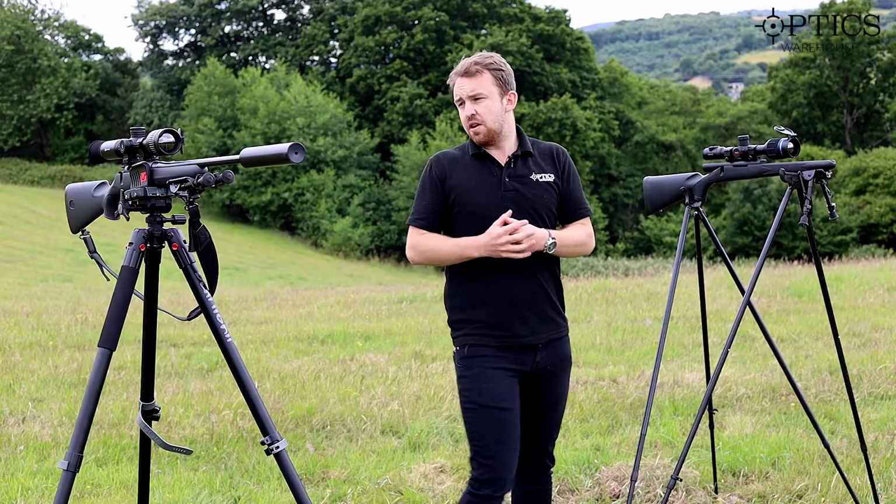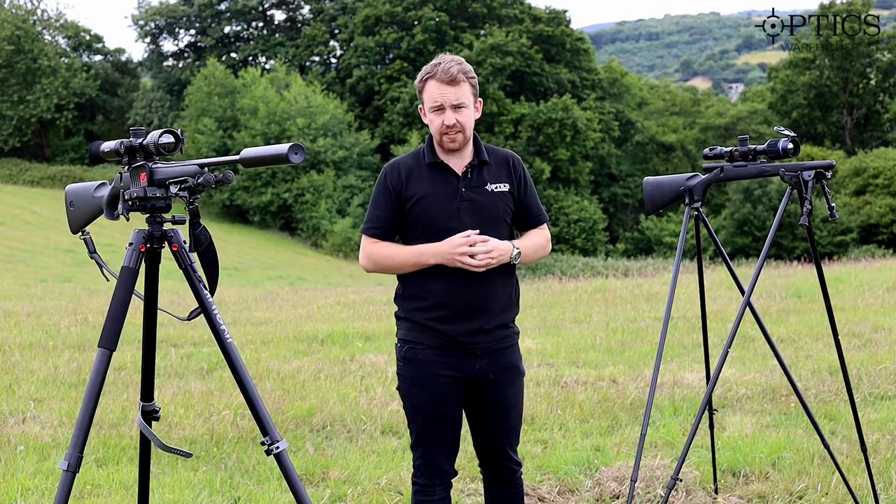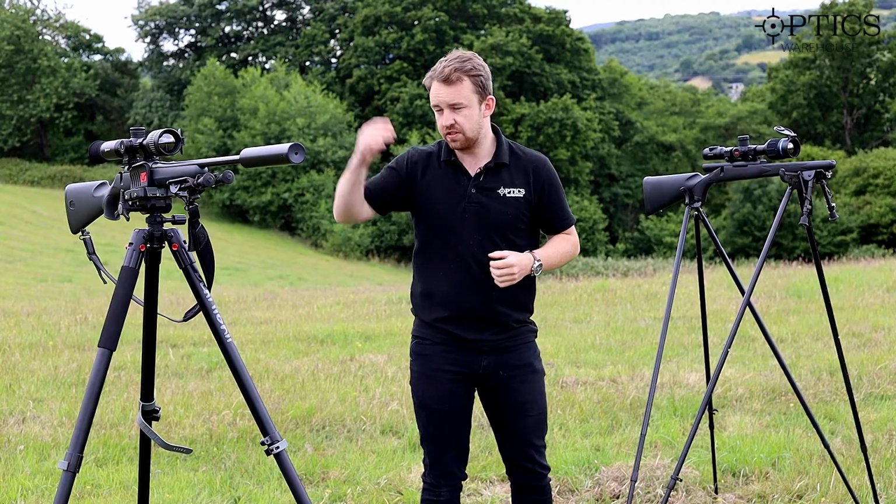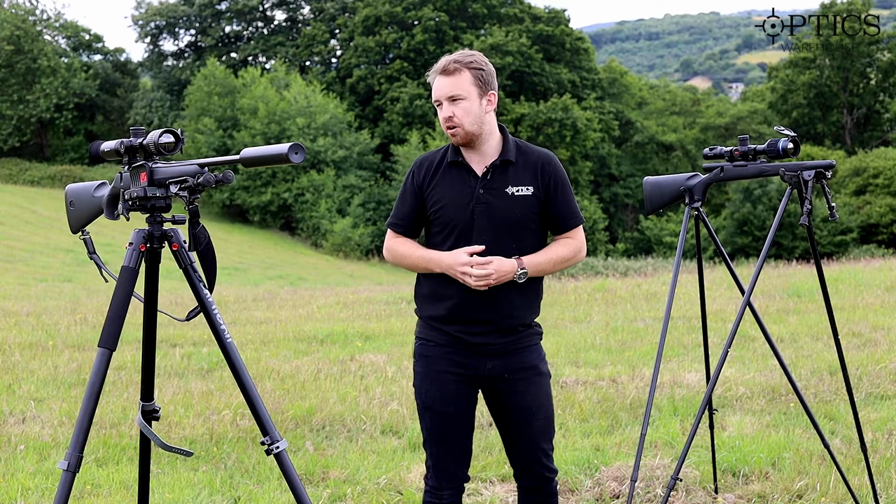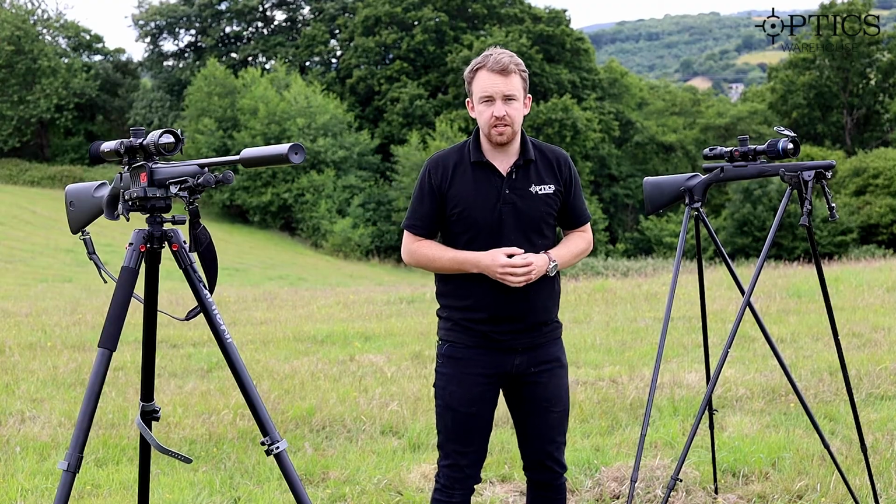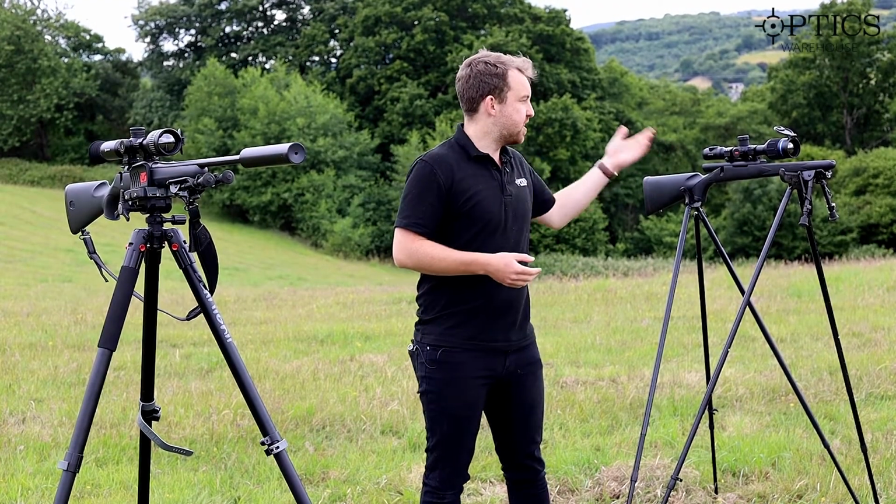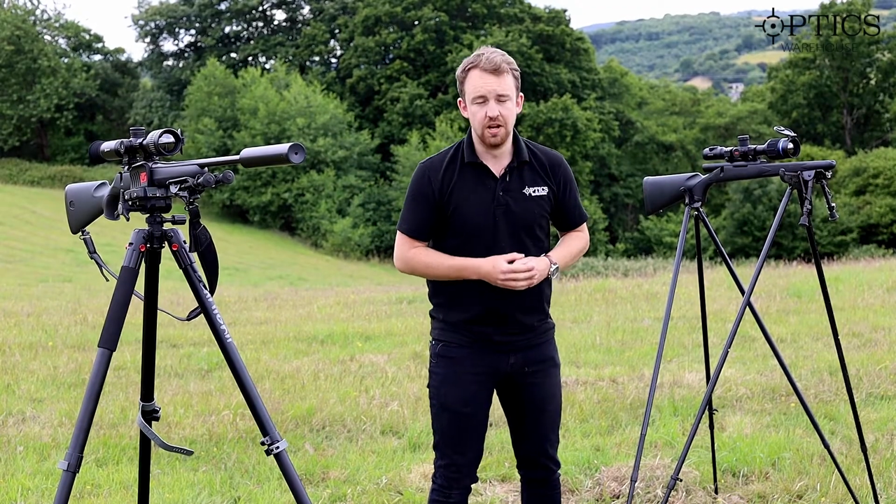Before we do that though, I'm just going to show a brief spec on the magnification. Digital magnification on the Stellar is 1 to 8 times, optical starting at 2.5 times, so if you work it out from there, that goes up to around 18 times optical magnification. The Thermion is 2 to 16 times optical, again 1 to 8 times digital, but it shows the actual optical magnification, whereas the Stellar shows the digital magnification.